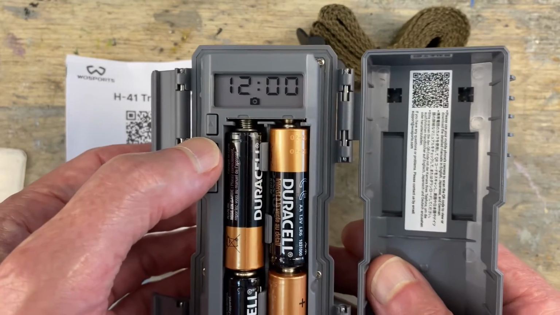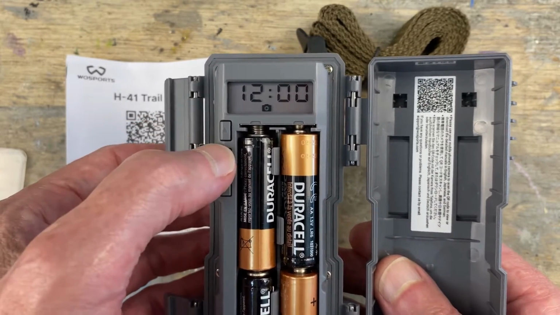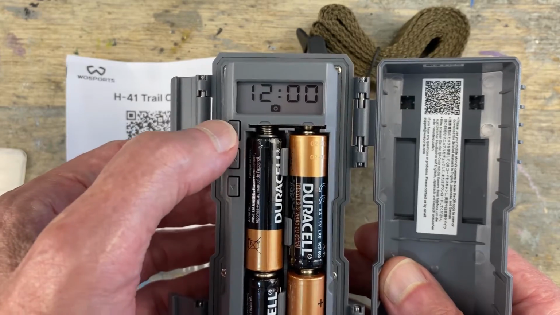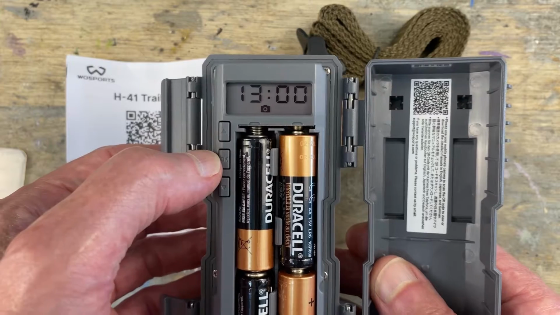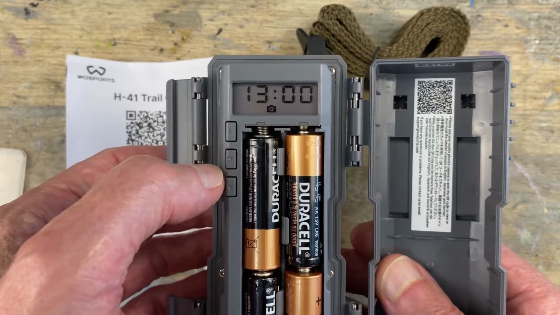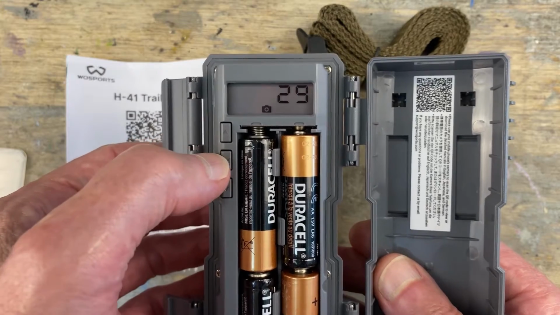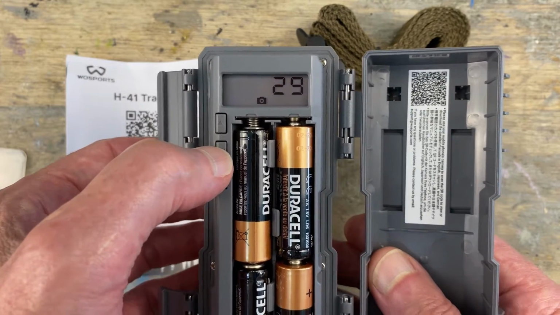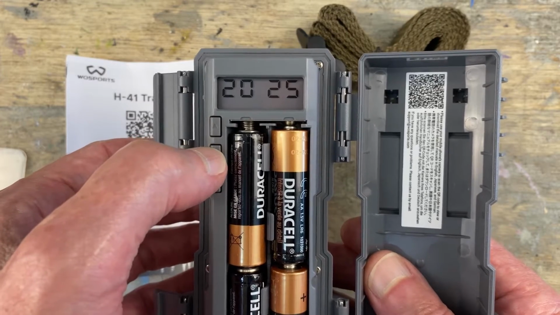Okay, so I'm setting the time. It's 1 o'clock now, so we'll go to 1 o'clock. Okay, so it's in military time, so it's 1300, and that's correct. So we're going to say okay. Okay. And that's the correct date. So we'll just say okay.